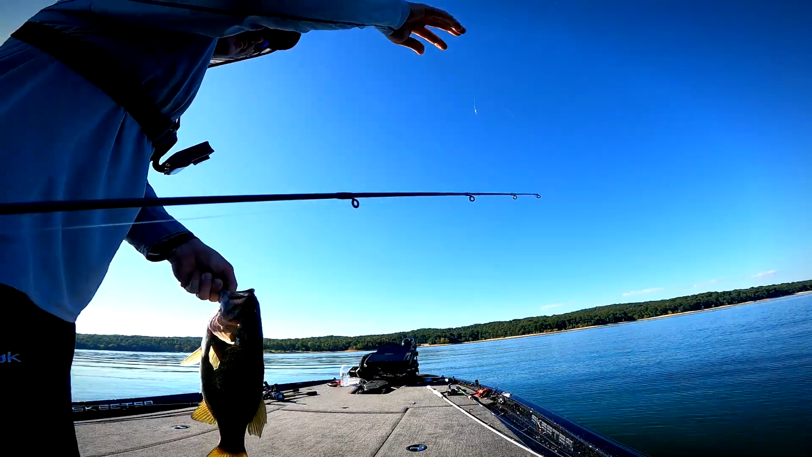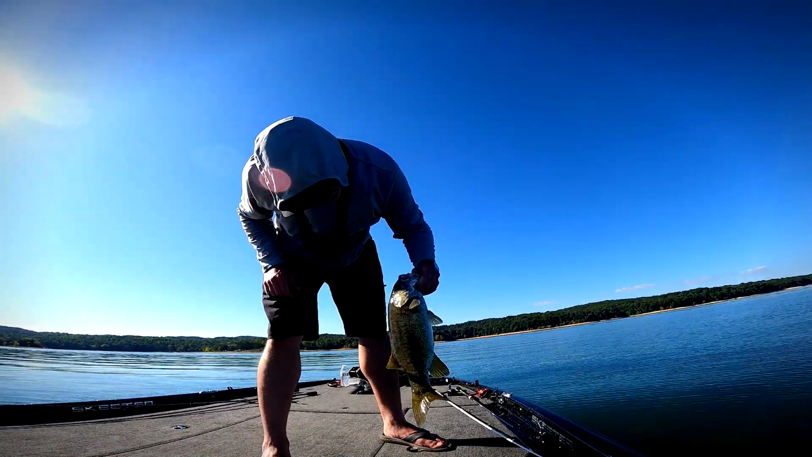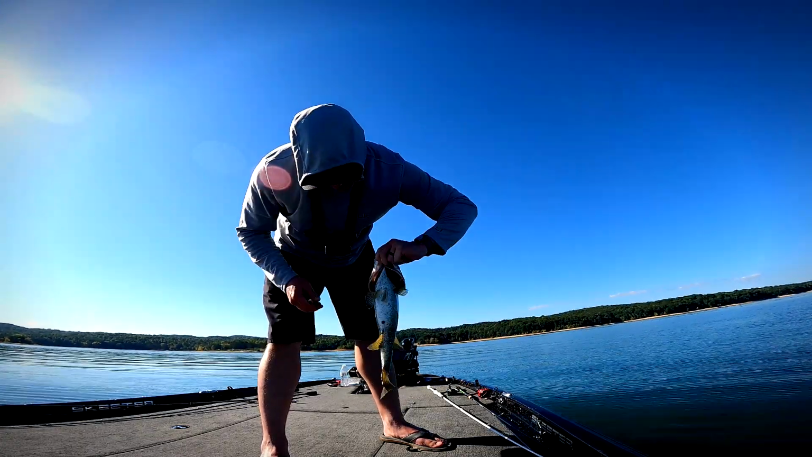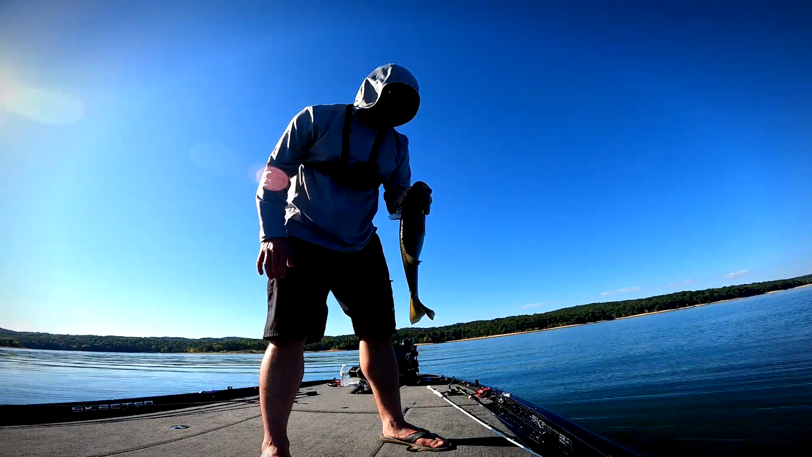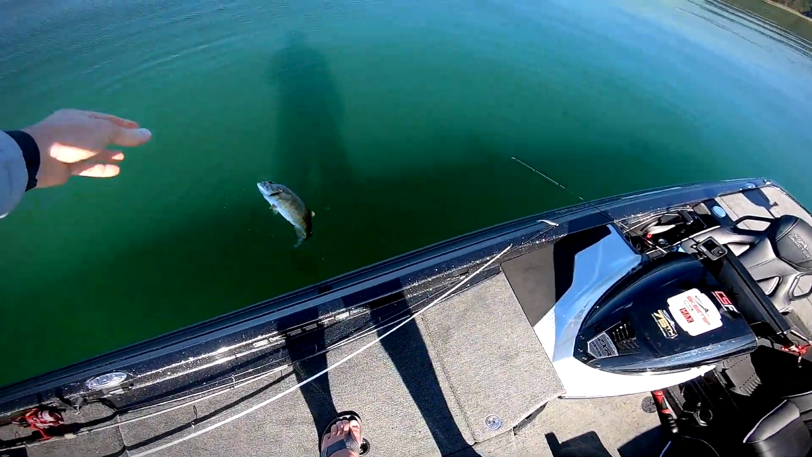If you can keep these smallmouth, man, I'd have a pretty solid bag. Probably working on, I'd say, close to 13, 14 pounds by now. That's a chunky enough one for what I've been seeing, so old Rob G belly pat on that one. That's nice. That's probably over 18.